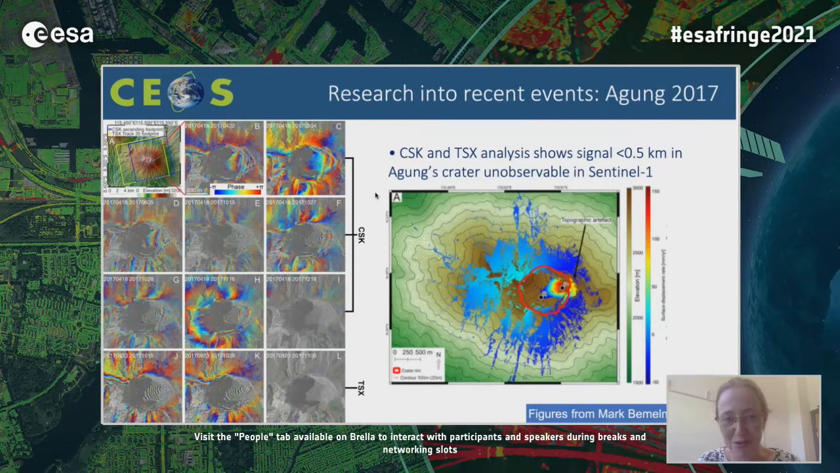So moving away from event response and into some more in-depth research of recent events. This is a couple of figures from Mark Bemelmans at the University of Bristol, who's working with Juliet Biggs there. And he's doing some reanalysis, I guess, really, of the Agung eruption in 2017. There have already been articles published about that eruption that describe the larger scale displacements. But Mark is really focusing on the displacements that took place only within Agung's crater itself. So relatively small, about 5 kilometers across.